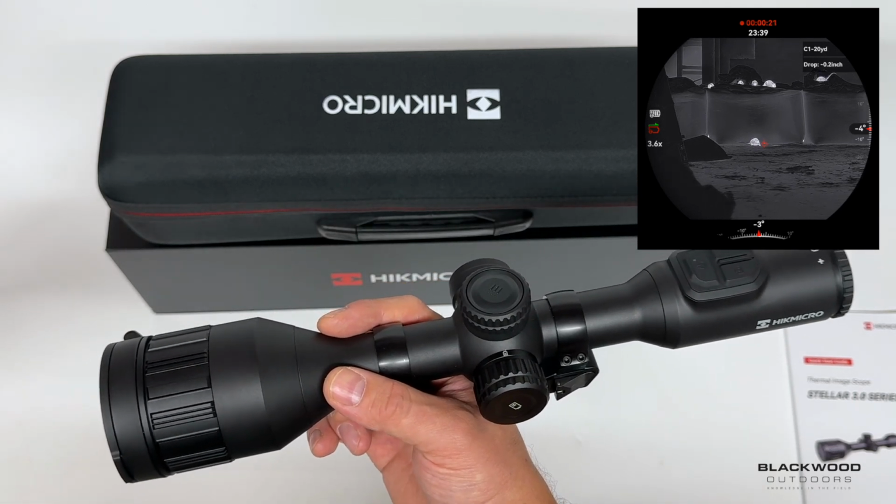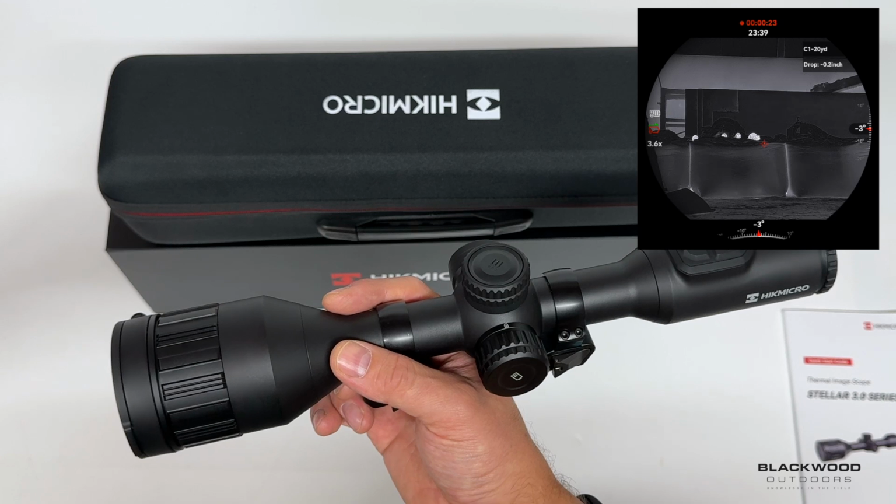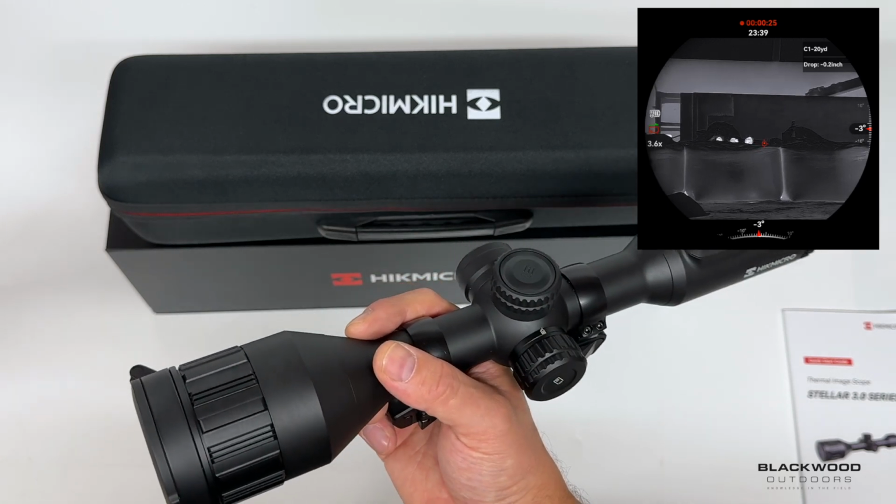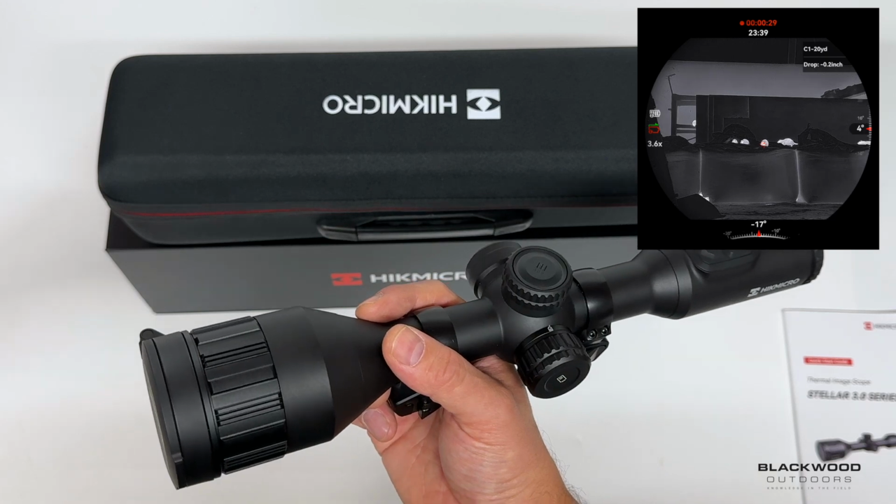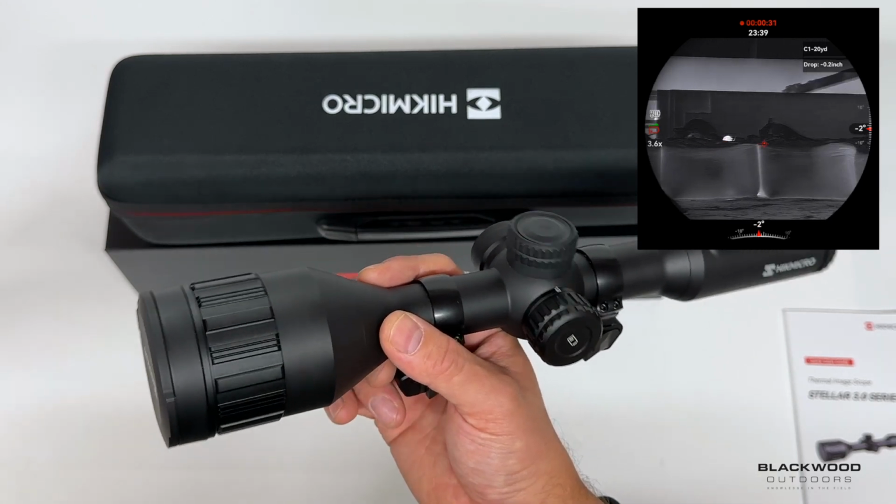I mean, previously it was slightly different. I know they have little algorithm changes, but I don't like it. I think when it's left off, you get a better, more natural image when you're using digital magnification. So it is a little feature, but I don't use it.